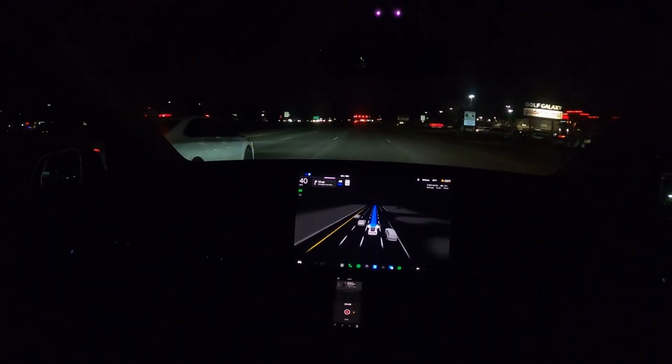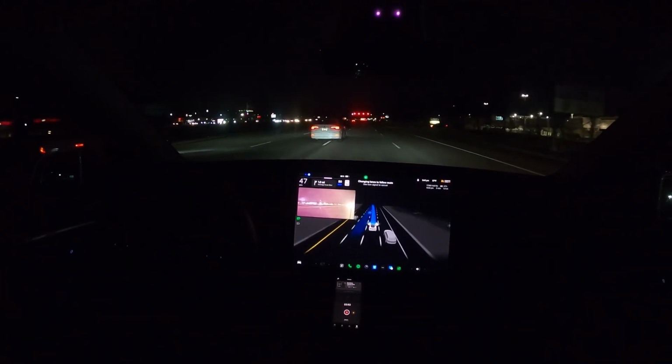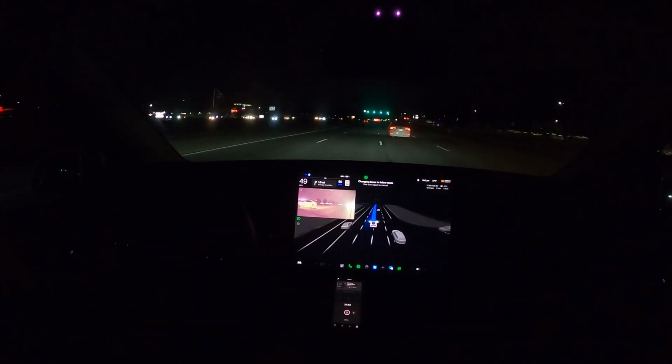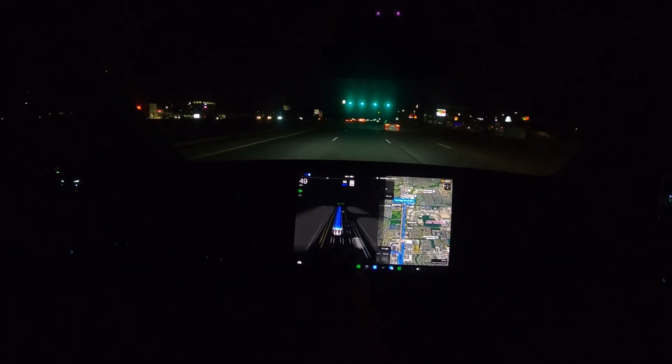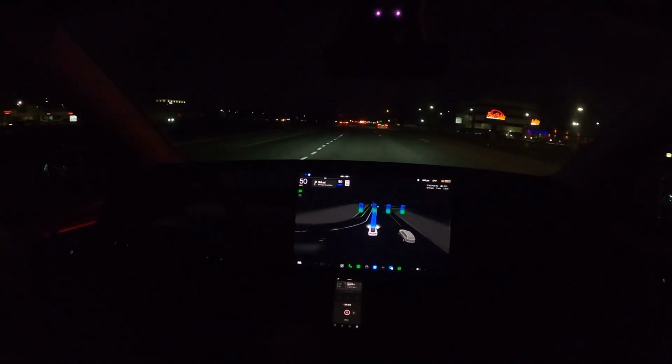So we're going to go from 45 to 50 here. Okay, car picked it up before, which is good. Before as in before it got to the sign, past it, that is. Changing lanes to follow route, which our destination rather is going to be on the right. So I don't know why it's holding this lane, especially with Hall Road.